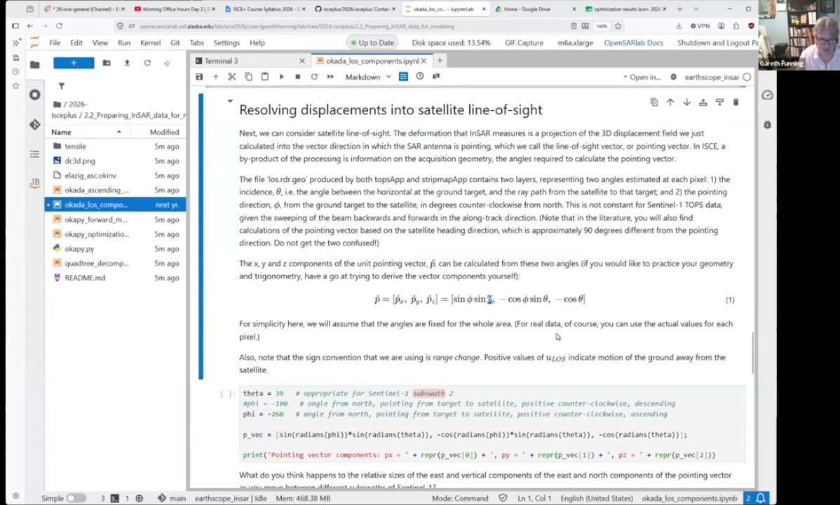where incidence of 0 would be vertically incident, and incidence of 90 would be horizontally incident, which of course never happens. But normally this angle for Sentinel-1 is between about 30 degrees and 46 degrees, so somewhere in that range. Anyway, the X component, the Y component, and the Z component of the pointing vector, the unit pointing vector components, are given by these 3 expressions here.